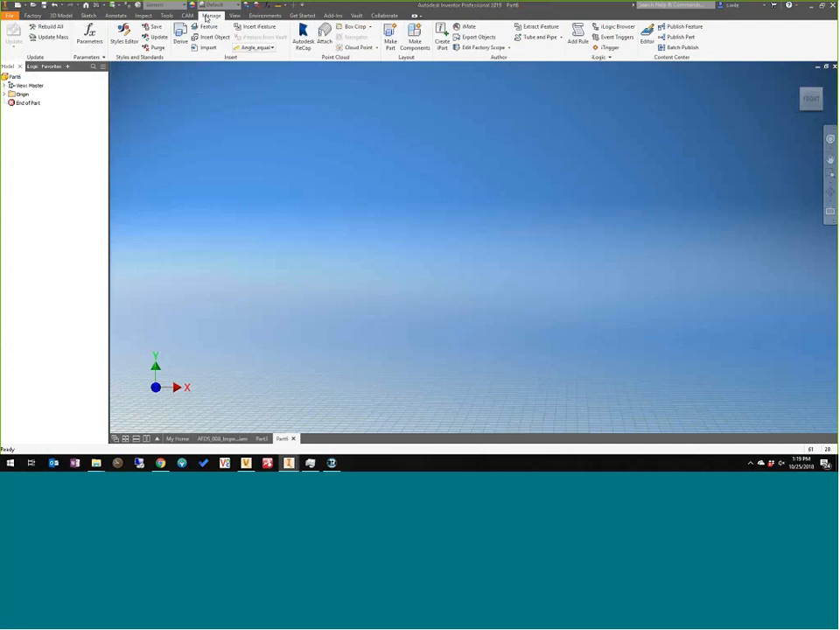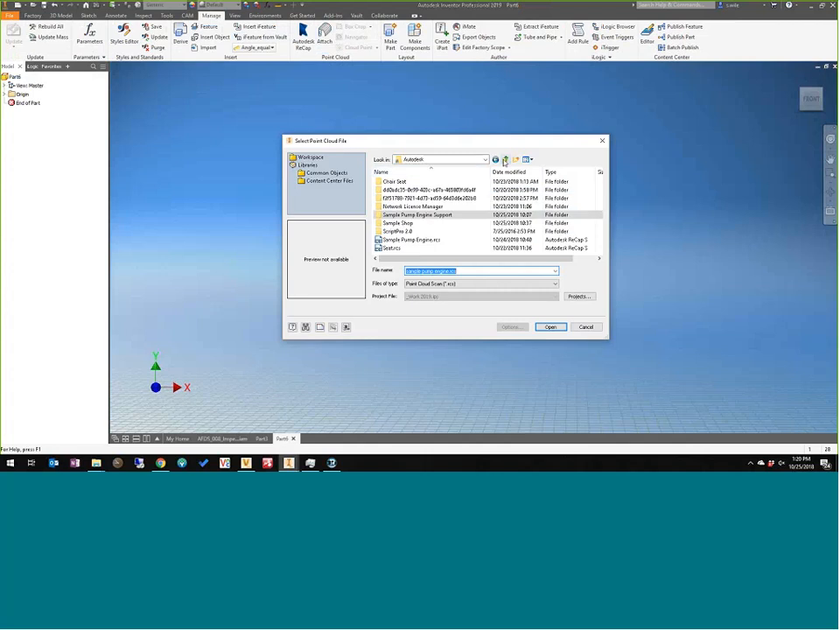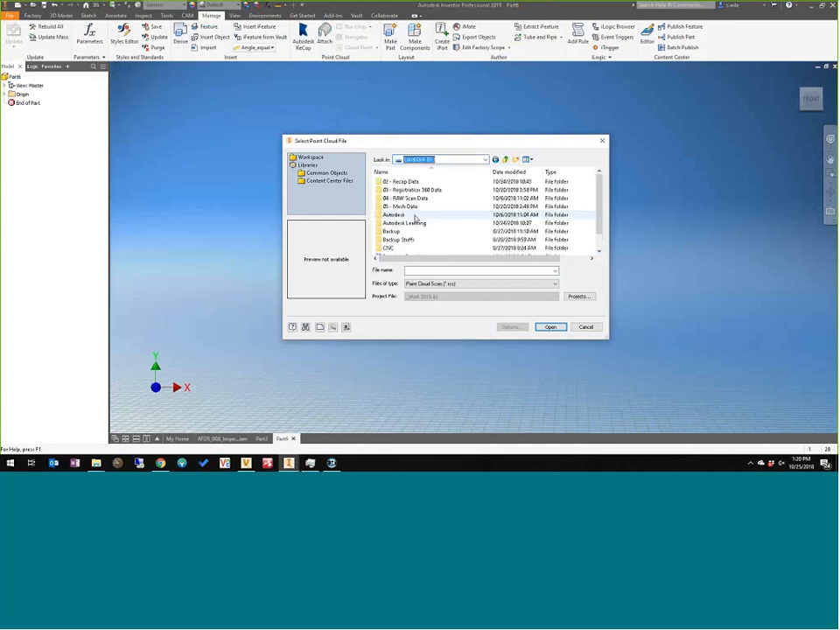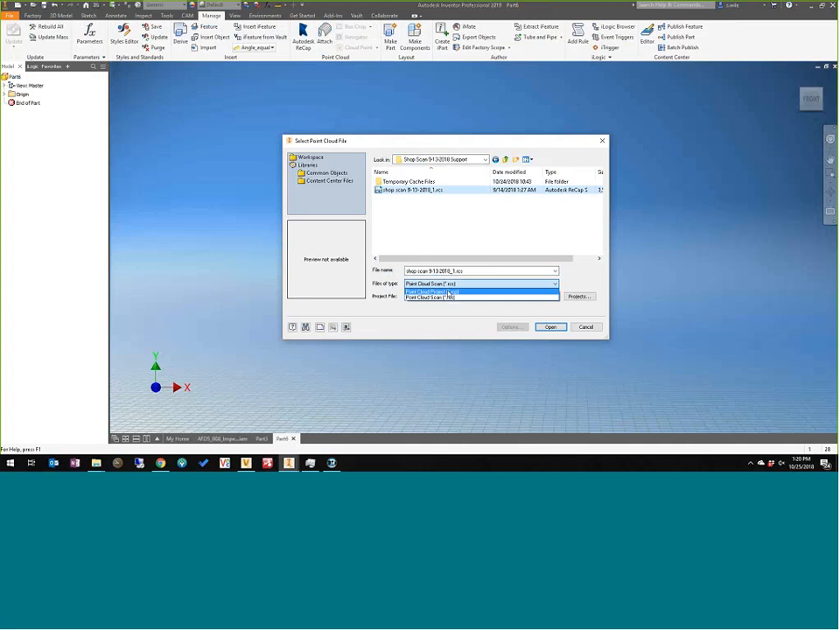This time I'll do an RCP so that I can show you the layers that you can toggle on and off from the RCP. There it is, RCP. So this is an actual recap project file.